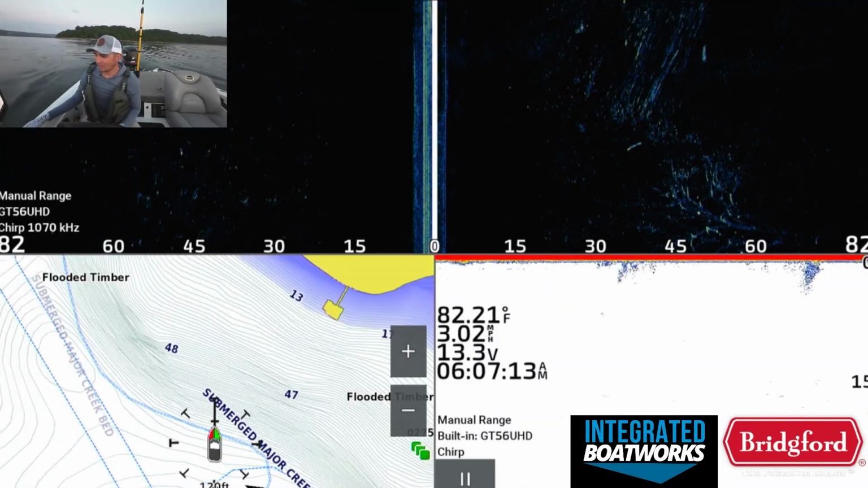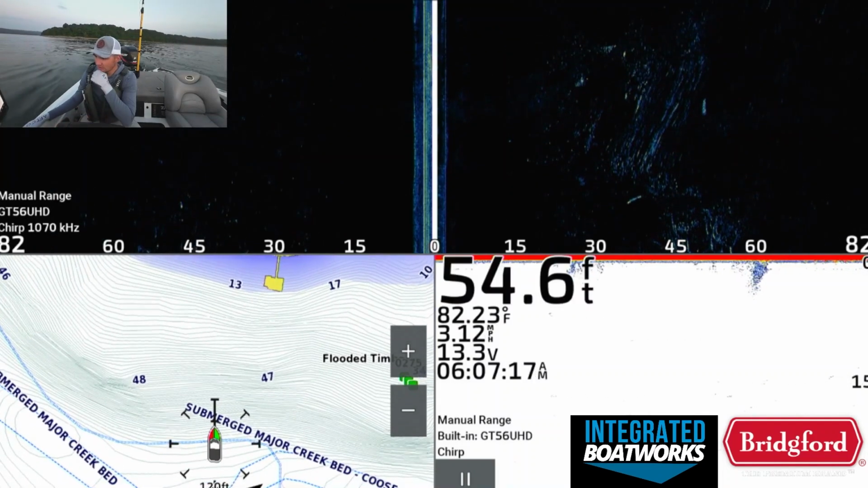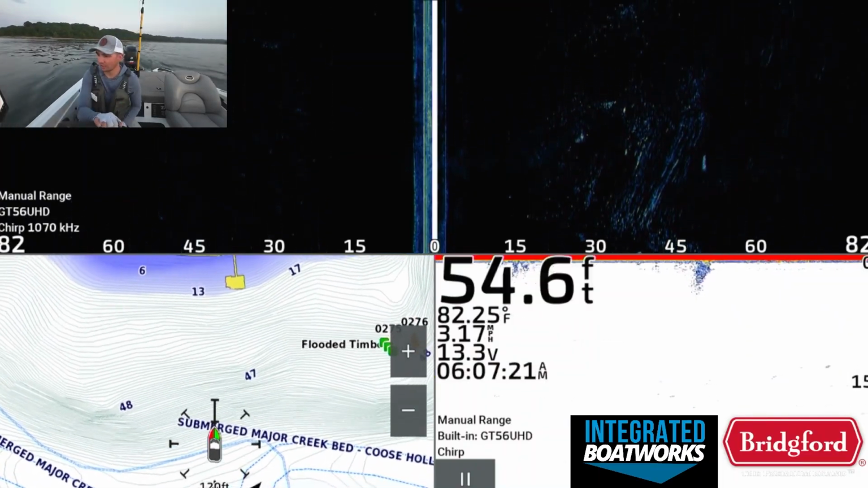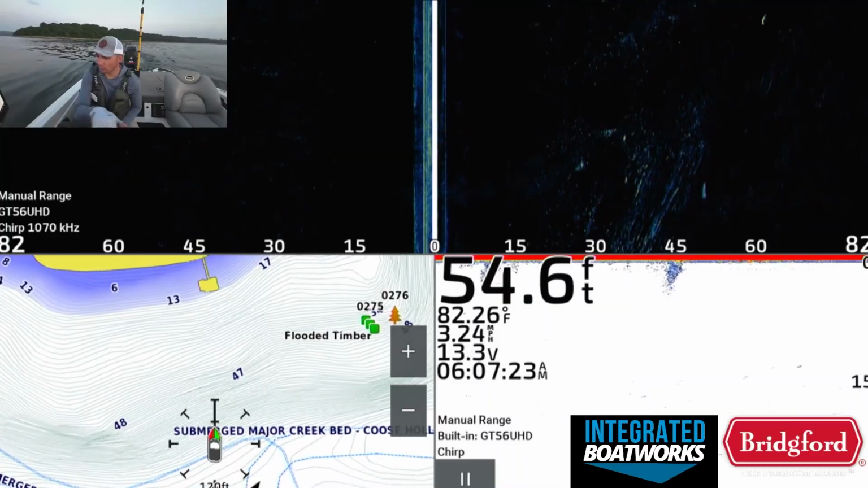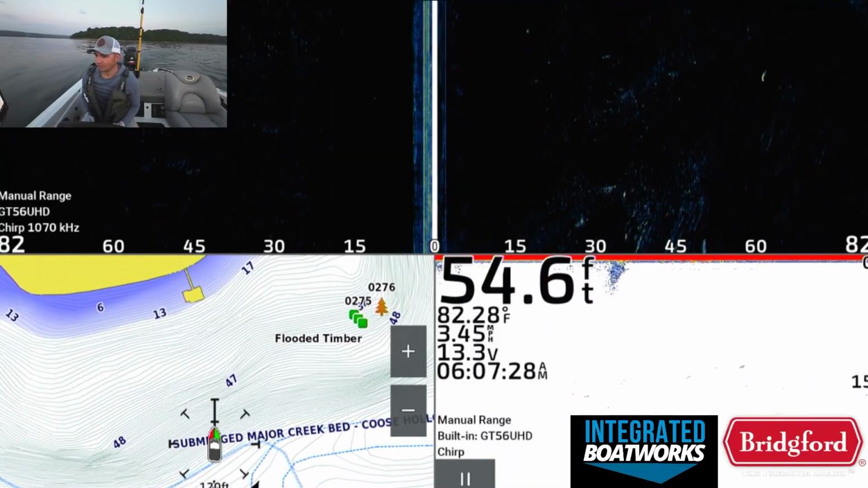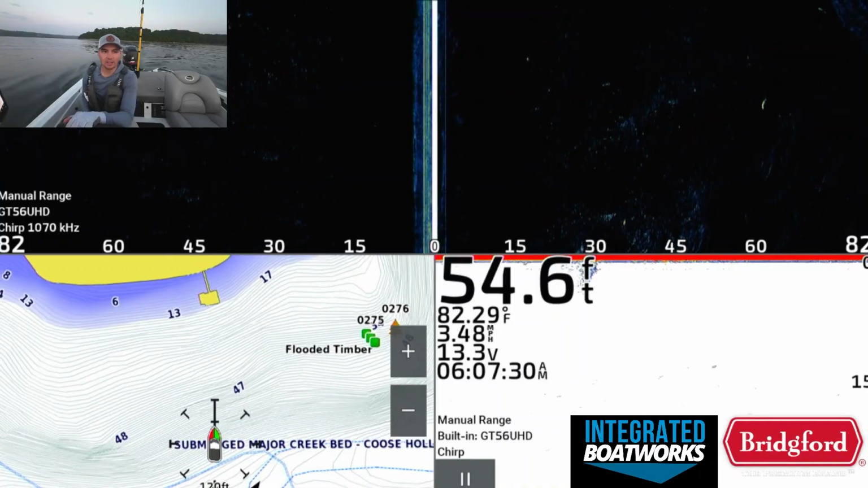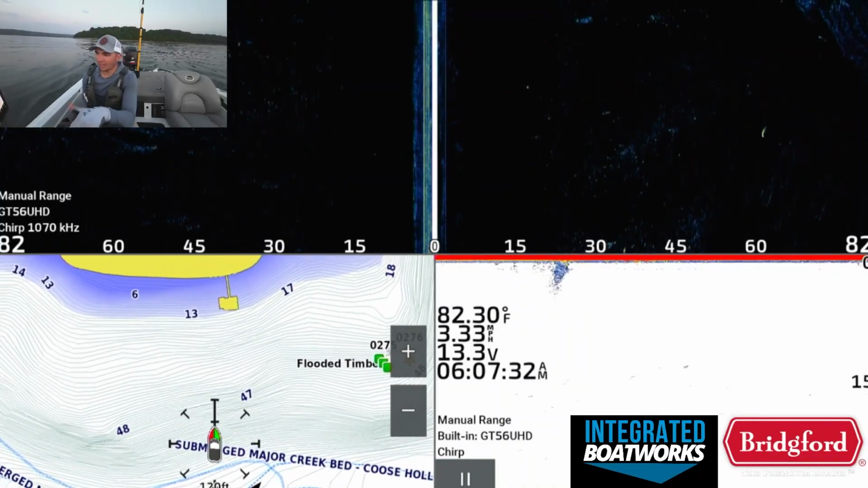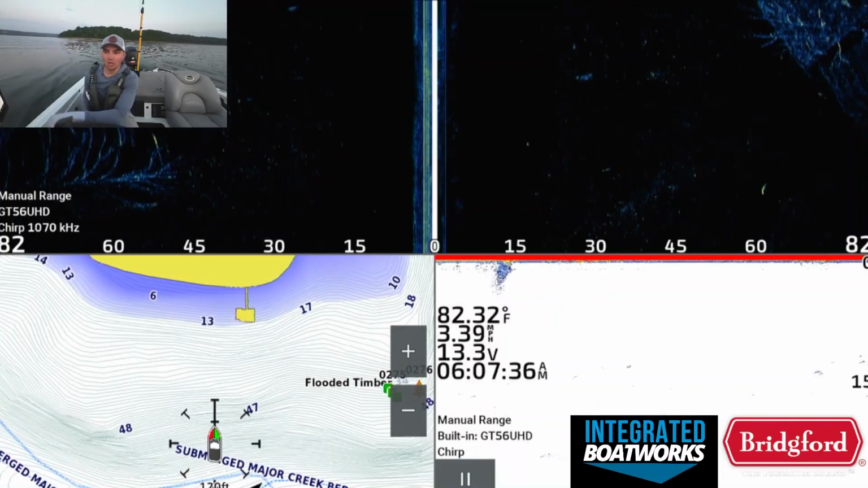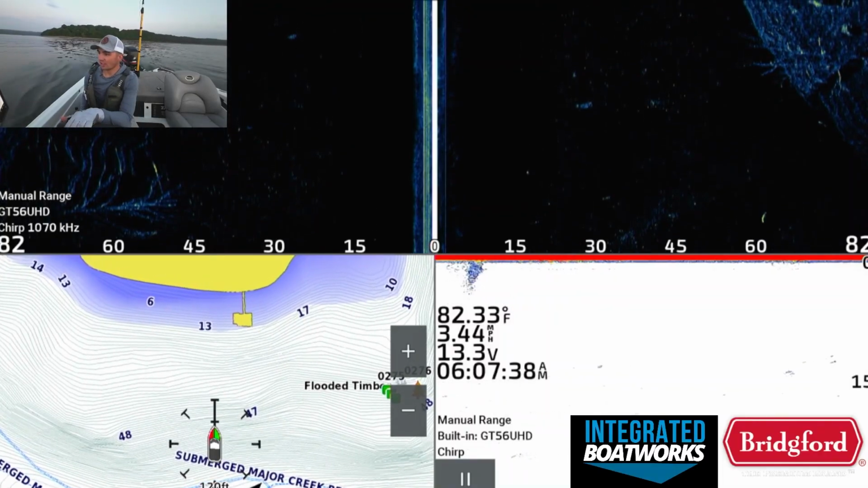But basically the goal here is to just graph some of these standing trees with 2D sonar and down imaging and side imaging, see if we can find some fish. I do have some trees marked over here that had some fish on them like a week or two ago, but that is no guarantee that the fish are still there. We also fished those trees later in the day around maybe 10 o'clock, and now we're here at 6 a.m. So these fish can move and shift and change a lot this time of year.